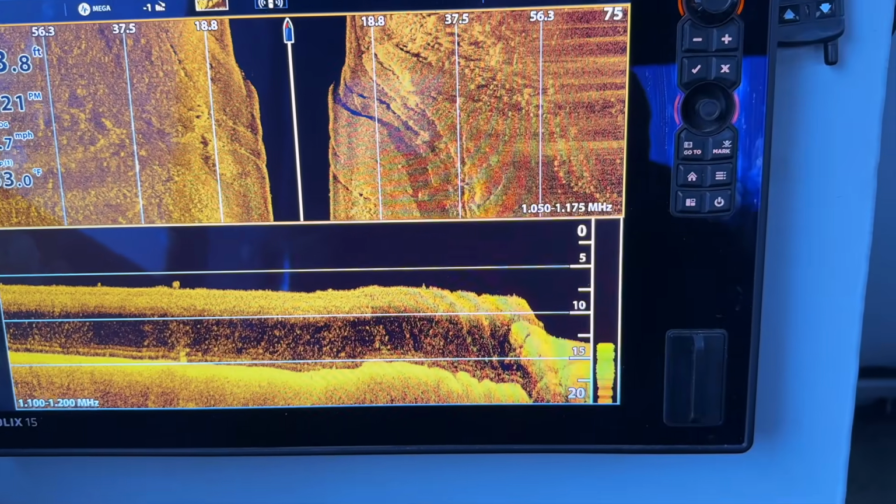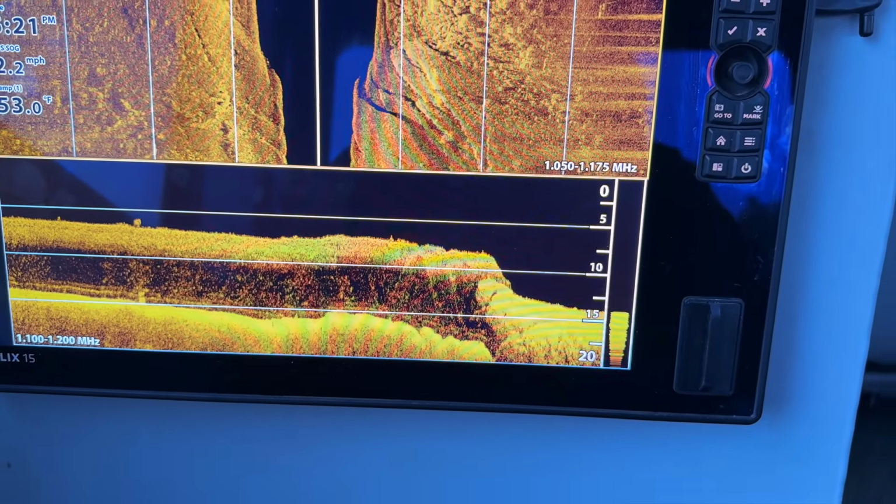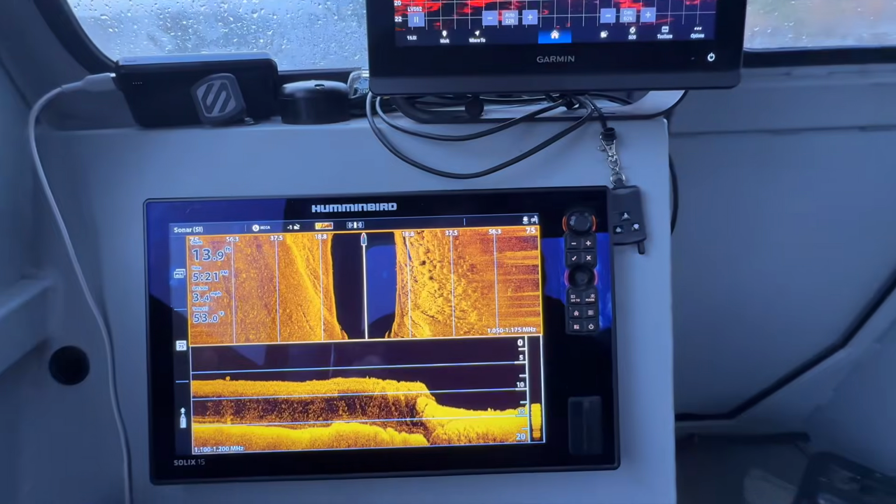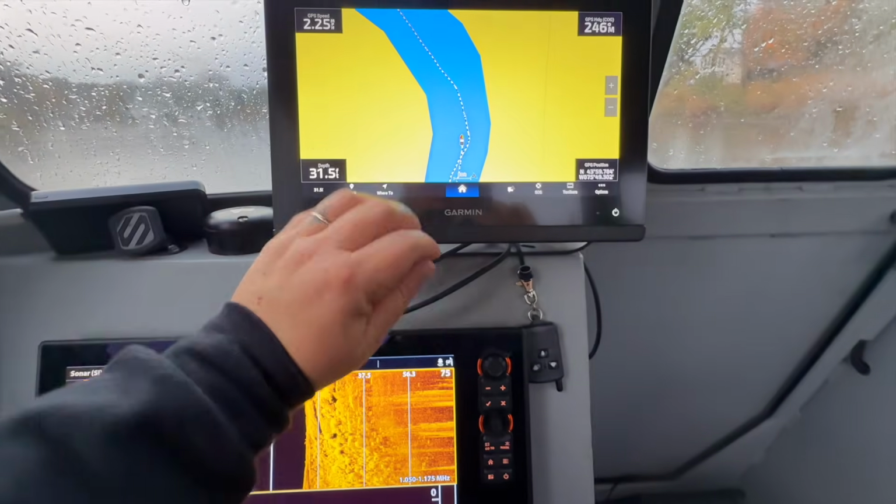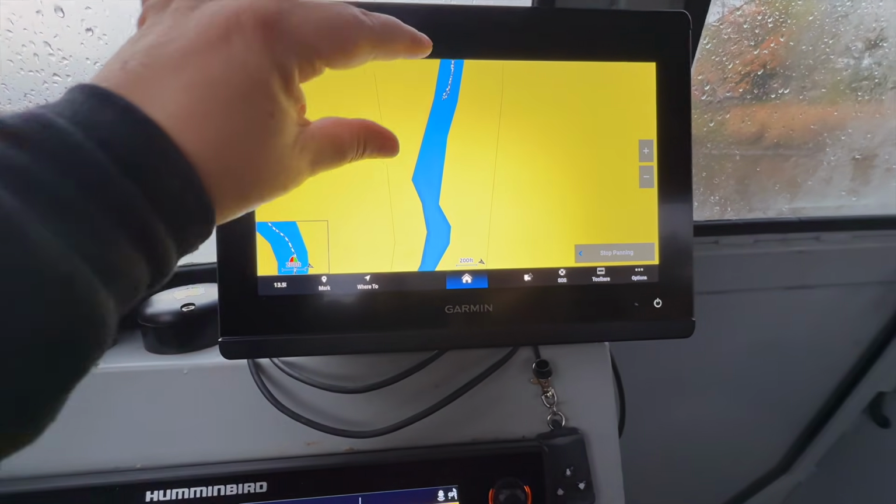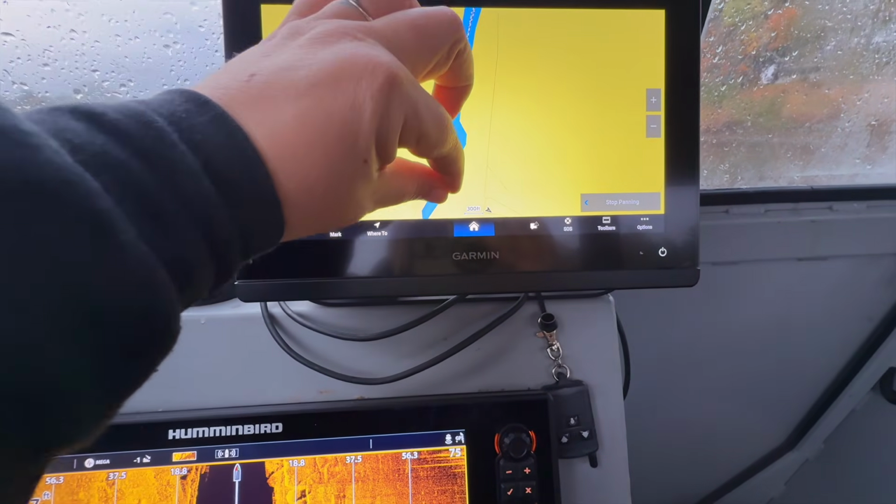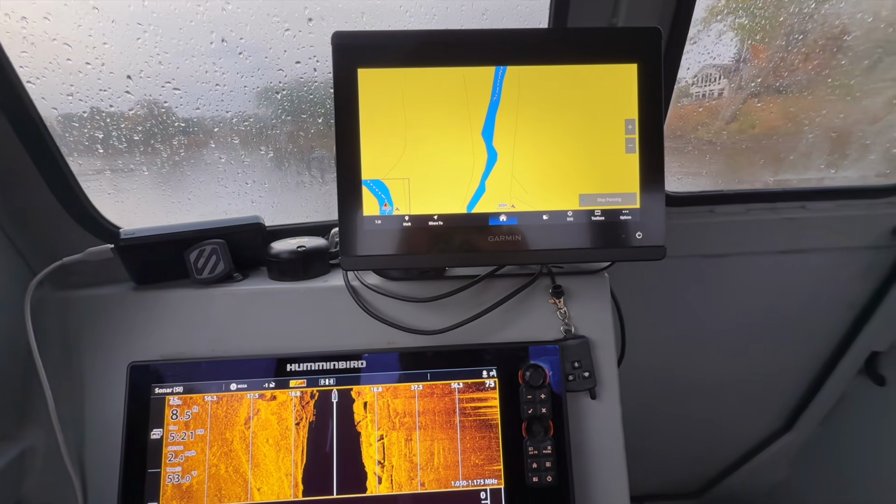Okay, so we made it up as far as we could on the Black River. It's called Black River Powerhouse or Power Station, I think. We were able to make it almost all the way up there. We did have to stop just shy of it because it gets really, really shallow. This is a lot narrower in person than you can see on here, and the dam is right here. This channel narrows down a lot, and then it gets really shallow in there. So we had to stop and turn around.